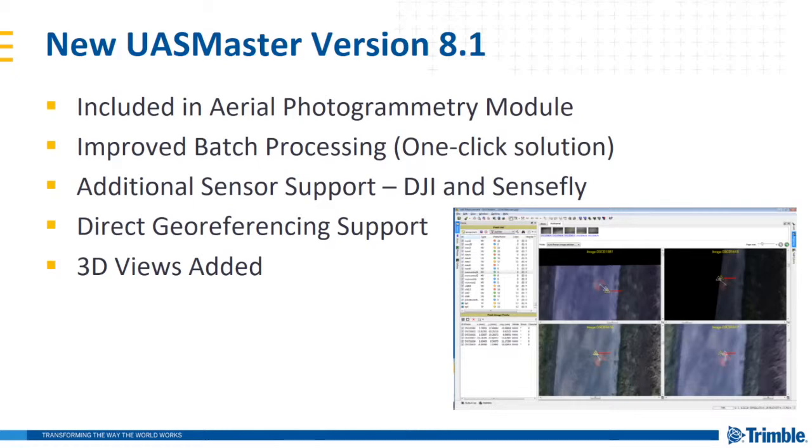So new in UAS Master version 8.1 is full support for Windows 10 operating system, and improved and streamlined batch processing, or what we've deemed one-click solution. So streamlining data import, initial camera calibration, GCP selection, ground control point selection, data processing, and then deliverable generation.